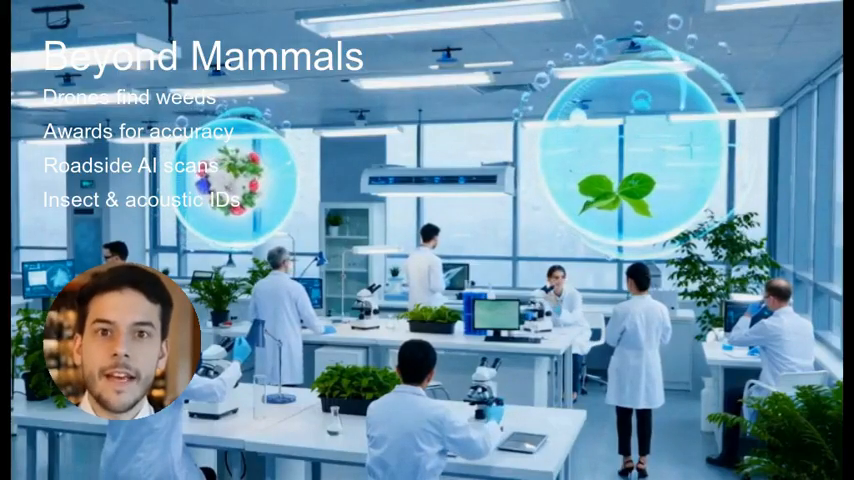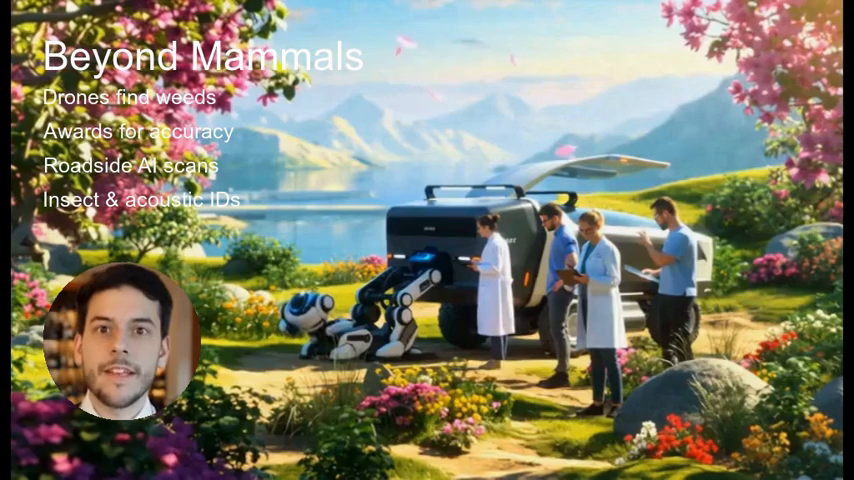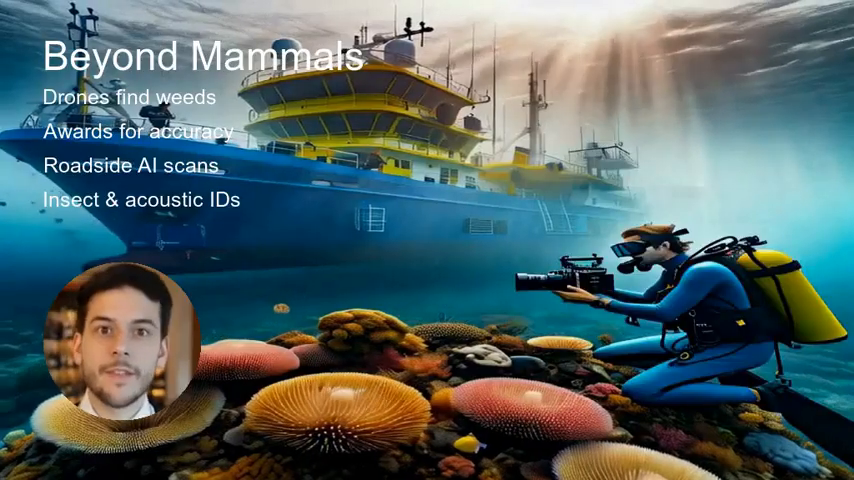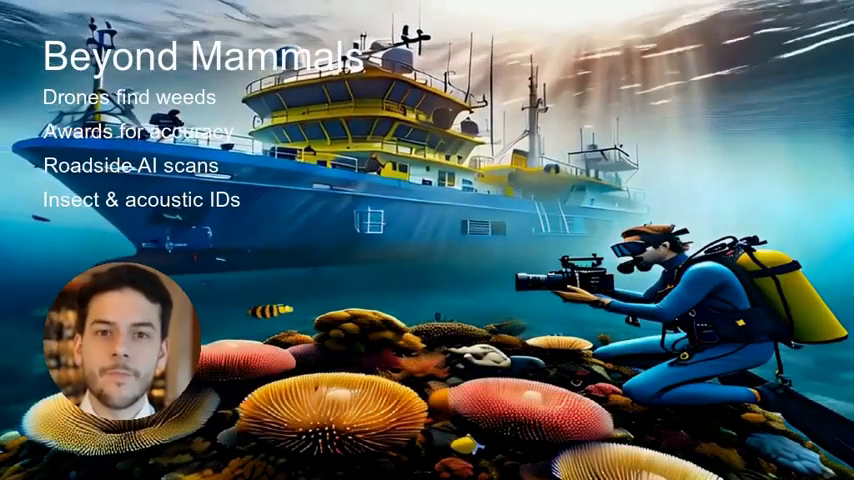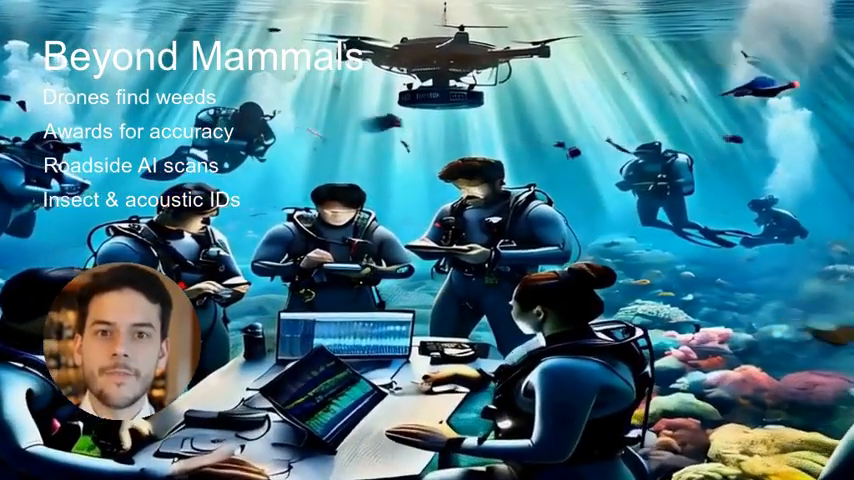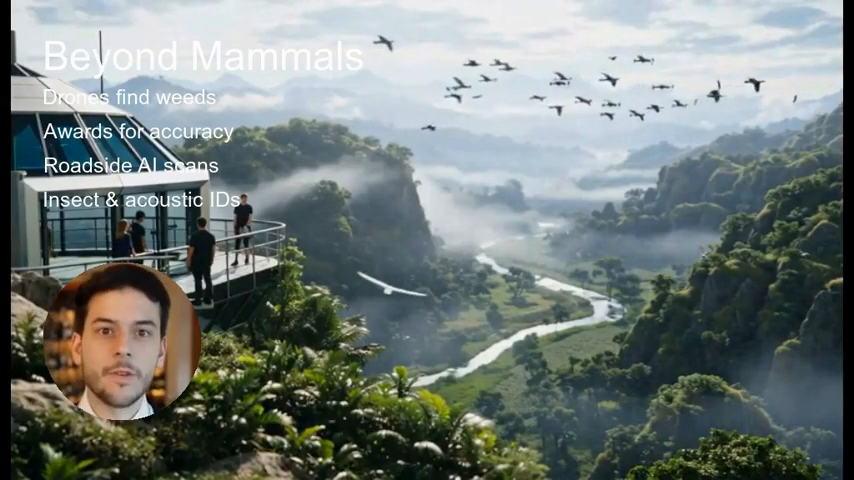Early tests show the model can pick out target plants even with minimal training data, raising hopes for automated weed patrols. Other researchers are classifying invasive insects from images and using acoustic sensors to identify marine invaders by sound. The big picture: AI processes streams of sensor data far faster than people, spotting early signs of invasion or survivors.